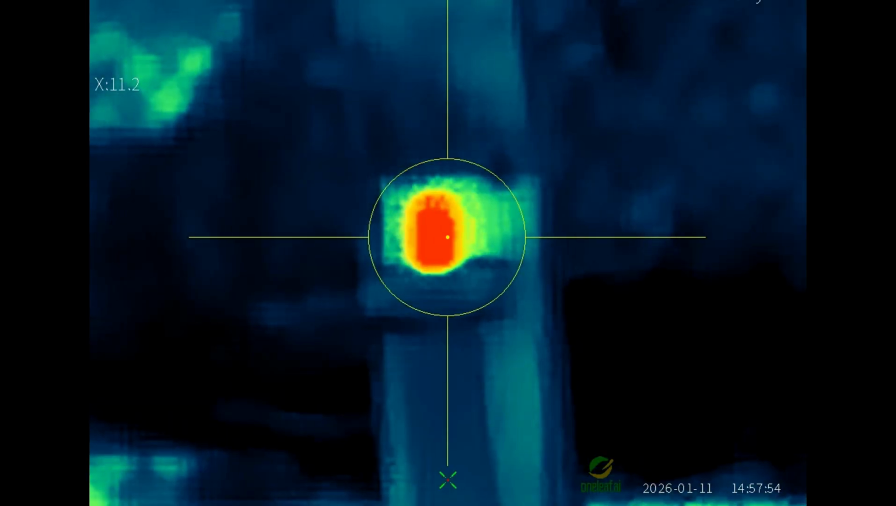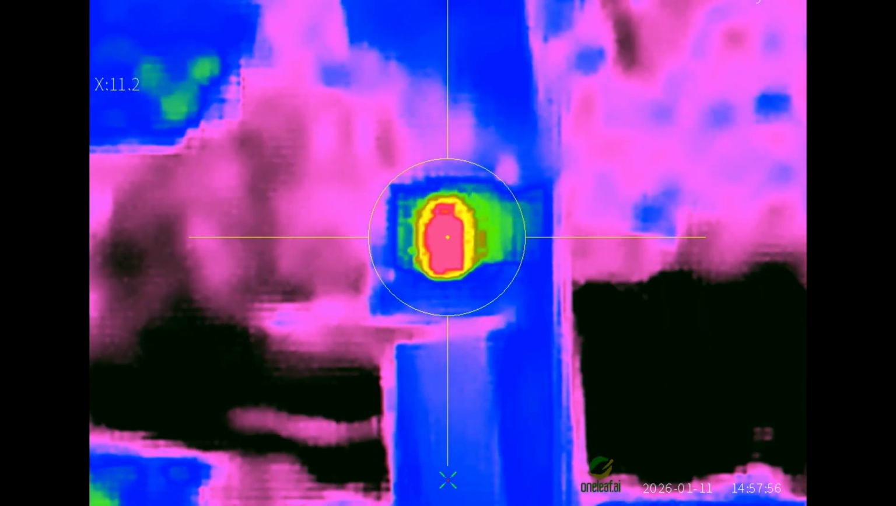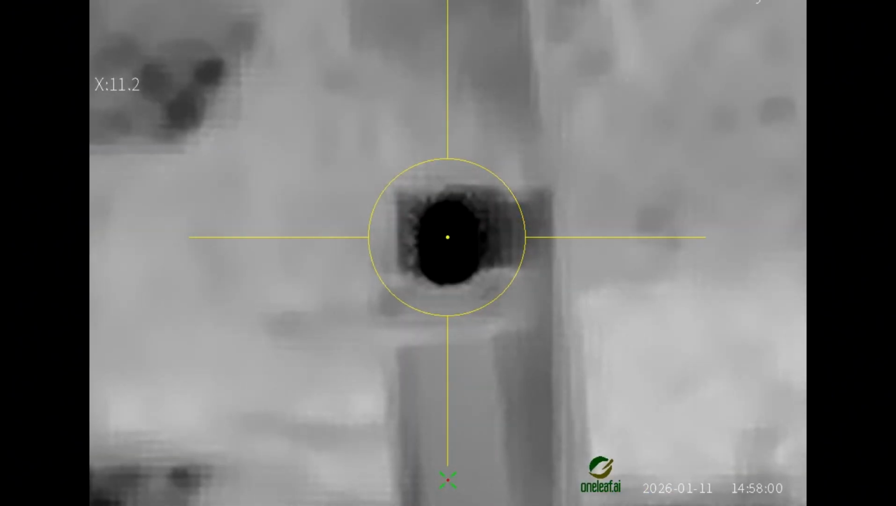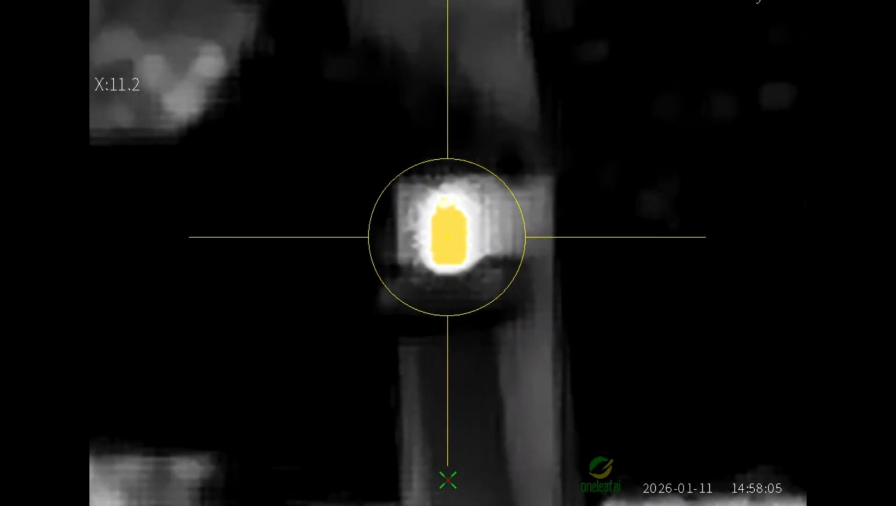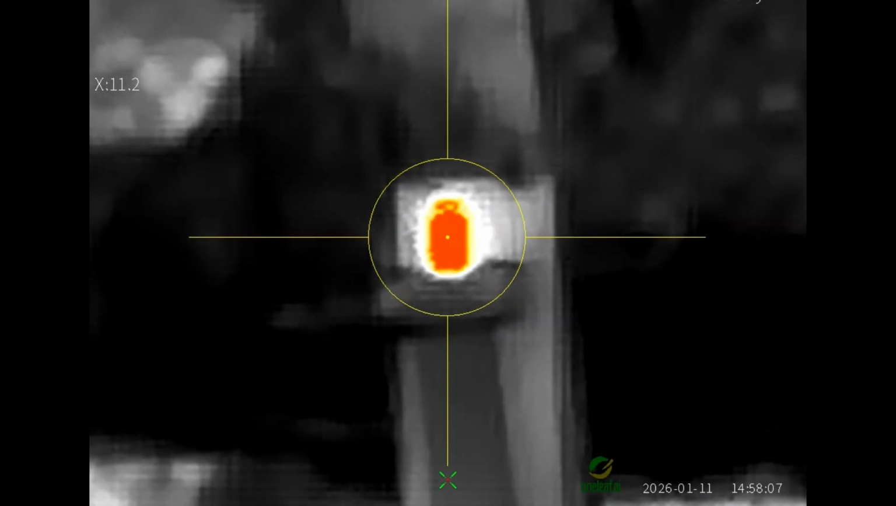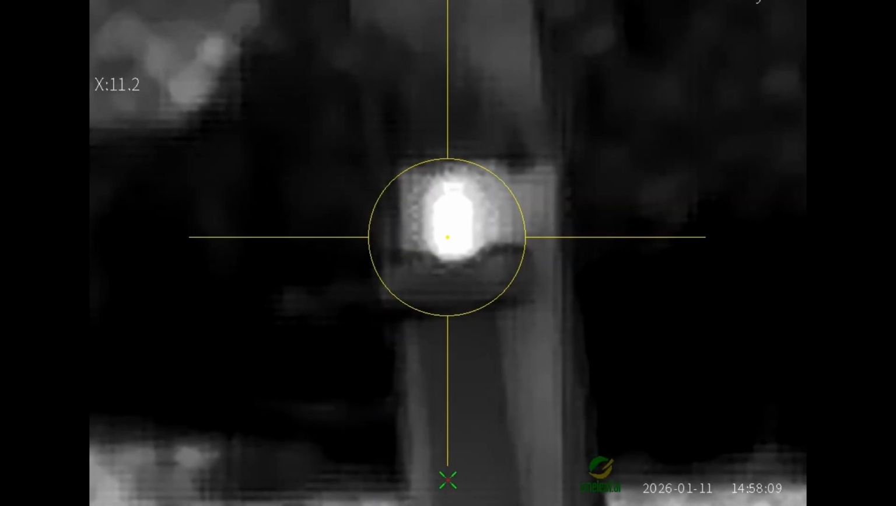That is called jungle. That is called medical. That's your black hot. You can see everything else is white. Glory hot. White hot.